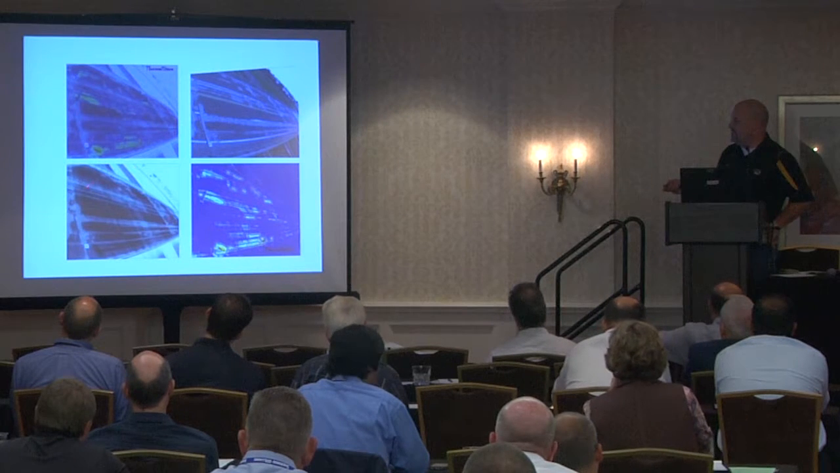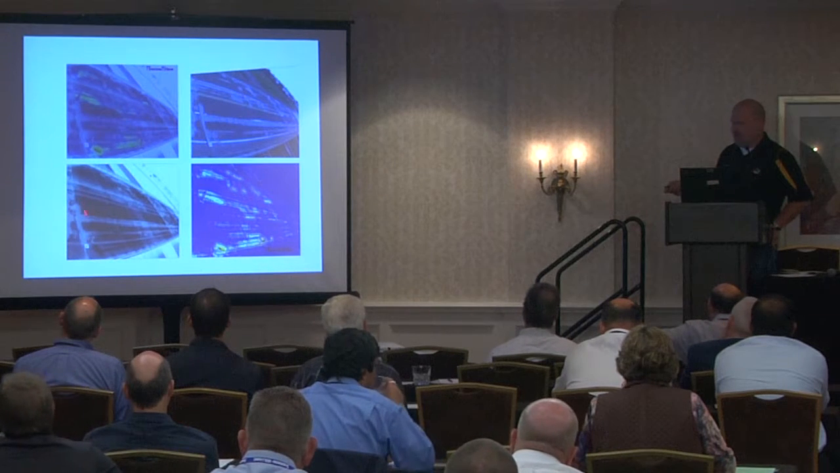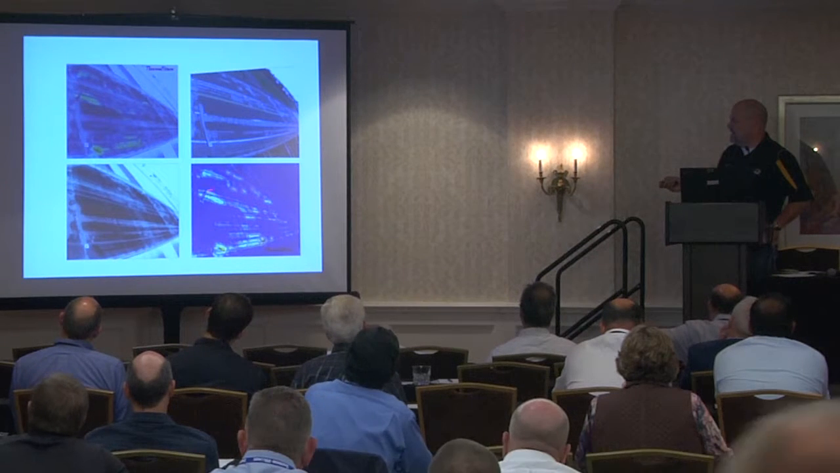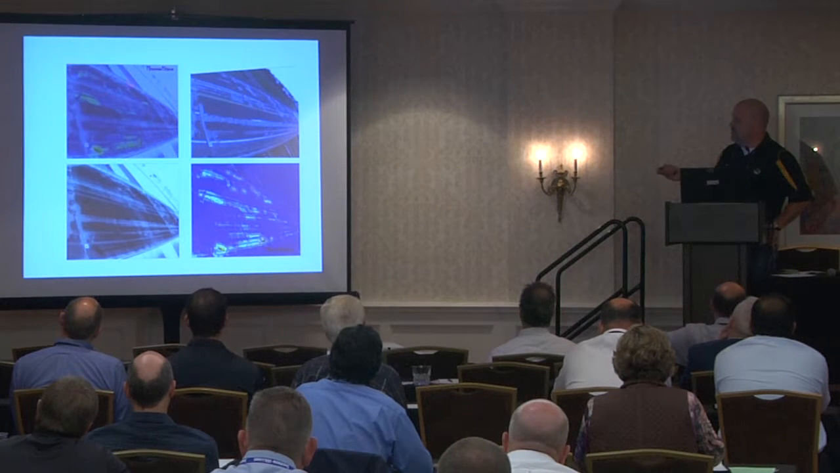This picture down here, which I'll show a little better later, is an image of the structural configuration of the bridge. That is where the voids are in the diaphragms. This is the processed IR data that shows thermal inertia results, that shows delaminations in the surface of the bridge deck, and this is an overlay of those two.